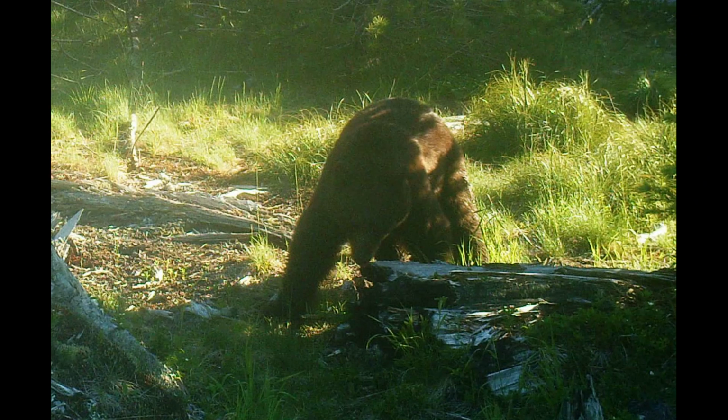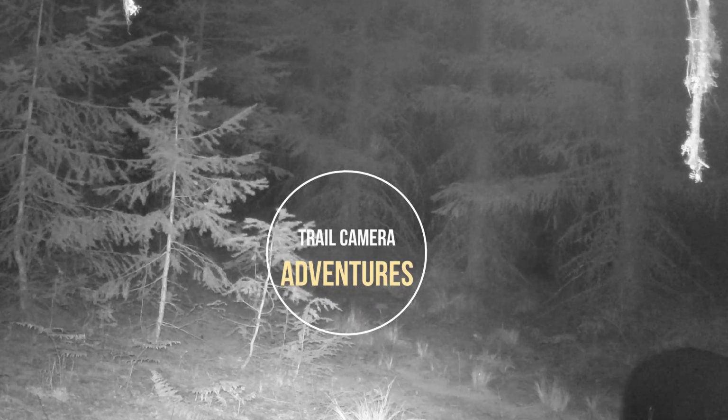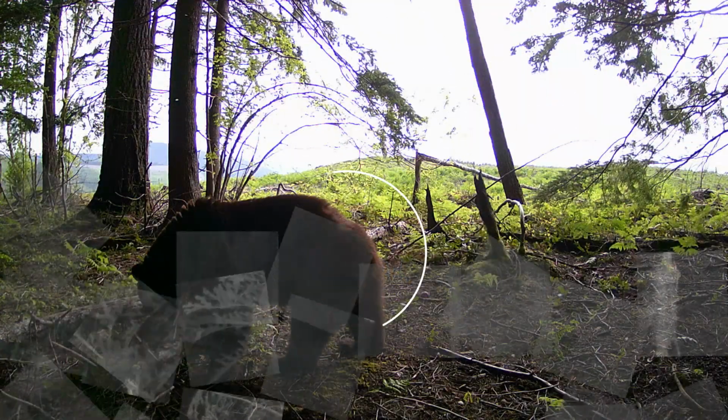This is a picture of a bear that's turning up old stumps and logs and searching for grubs and ants, and they love that kind of stuff. Insects are a big part of their diet.